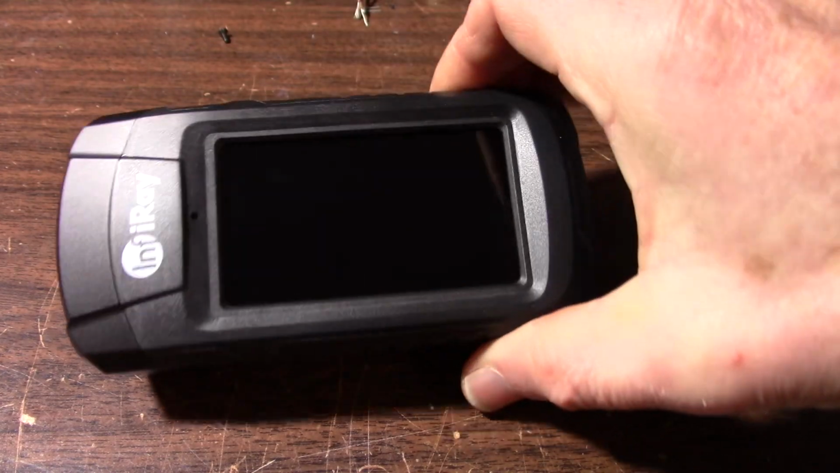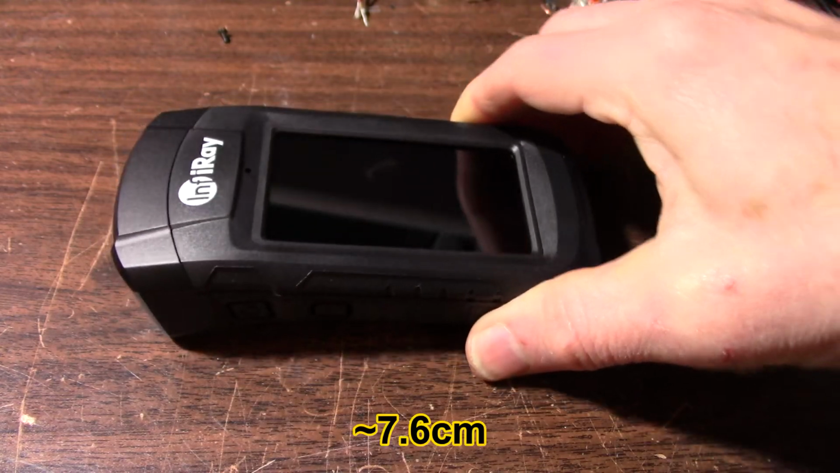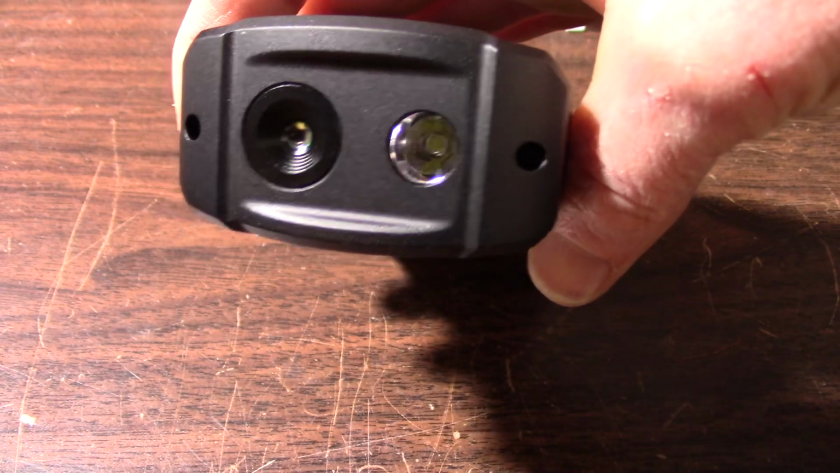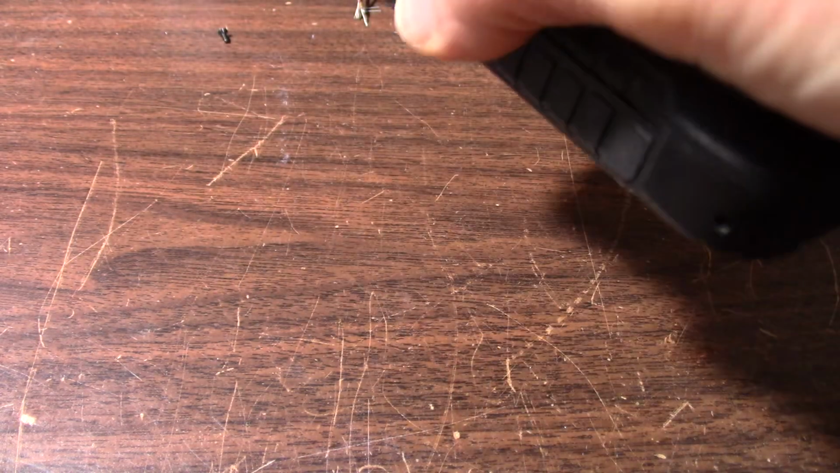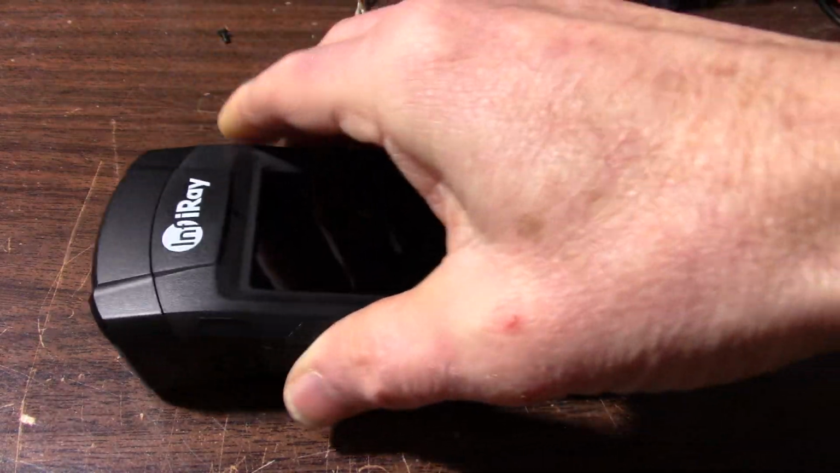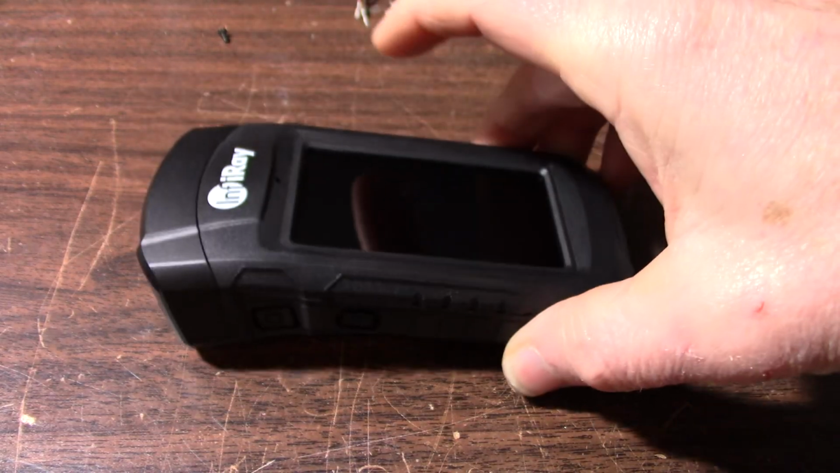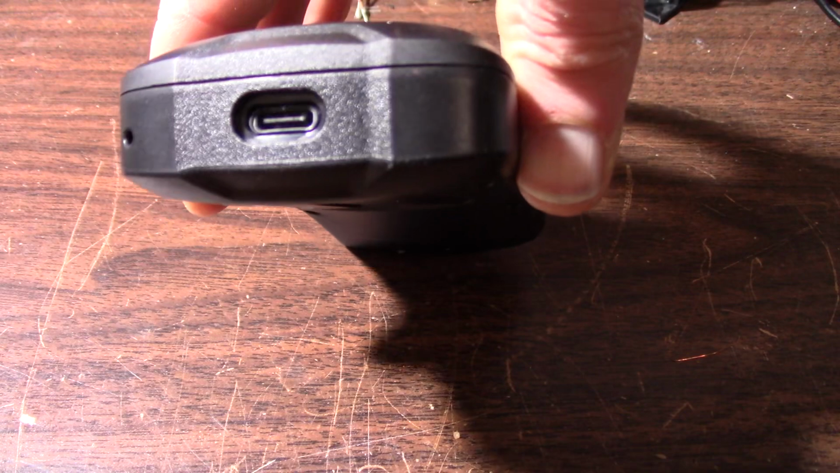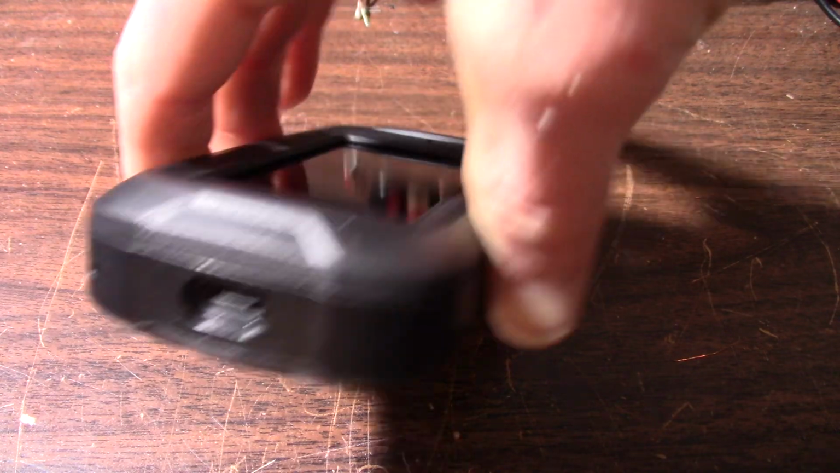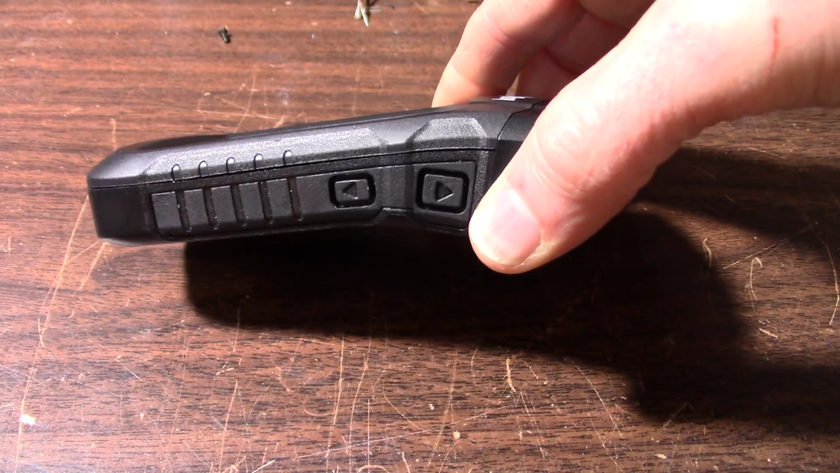So I like the unit's form factor. It's compact, yet has a sizable screen. I believe it's 3 inches. On the front you have the camera and a little LED light you can turn on, so if you're working in the dark, you have something to see by. On the side, you have some control buttons, the LED and the power. On the back end here is a USB-C connector for charging and connecting to your computer. More buttons on the right side.